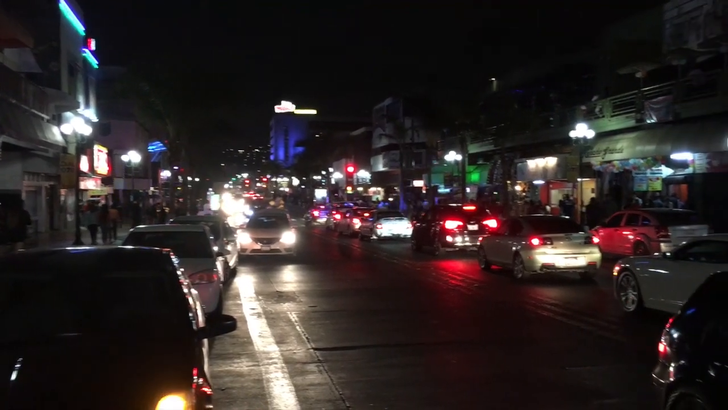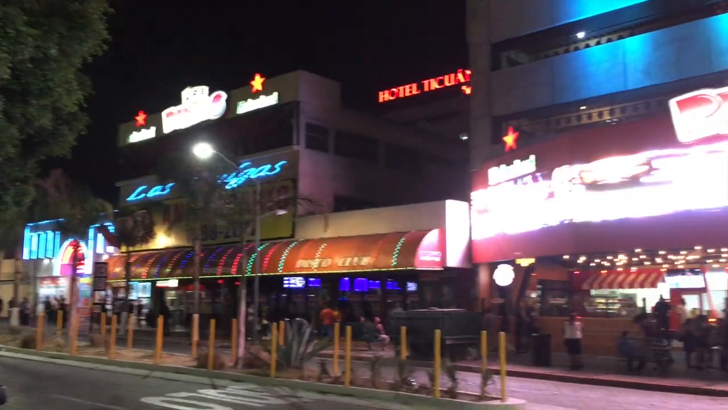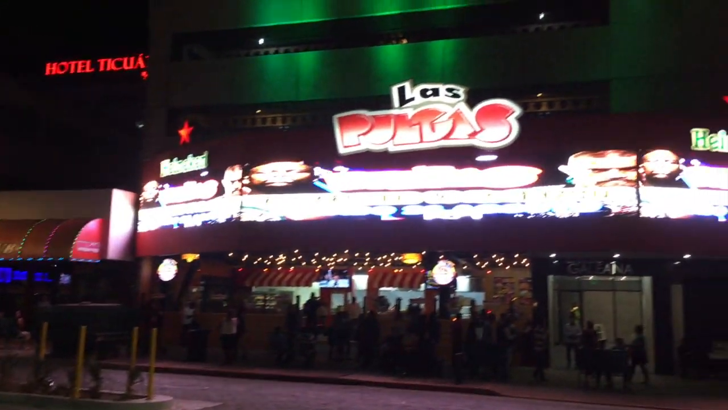Regarding taxis in Tijuana, you see this taxi in front of us without the lights on? That's called a taxi libre. You always want to take these white taxis. Generally, the yellow ones cost a lot more. They're looking for more of a tourist kind of thing. So these clubs, I don't know if you can see the club on the left.